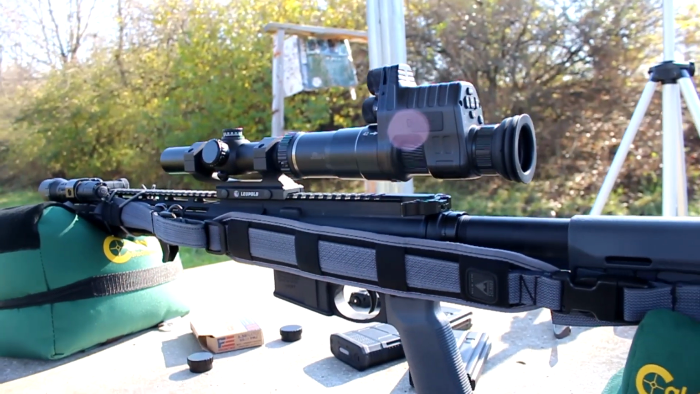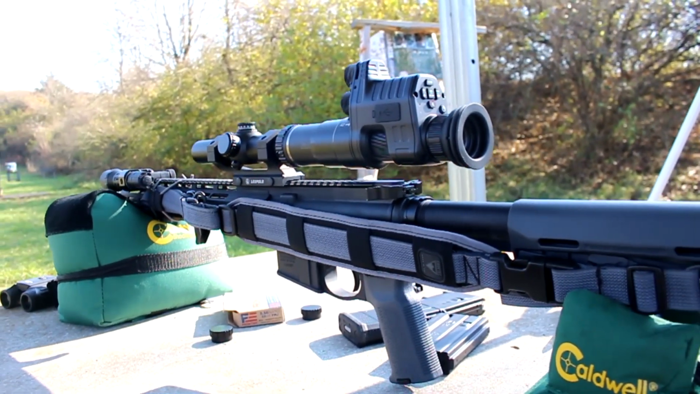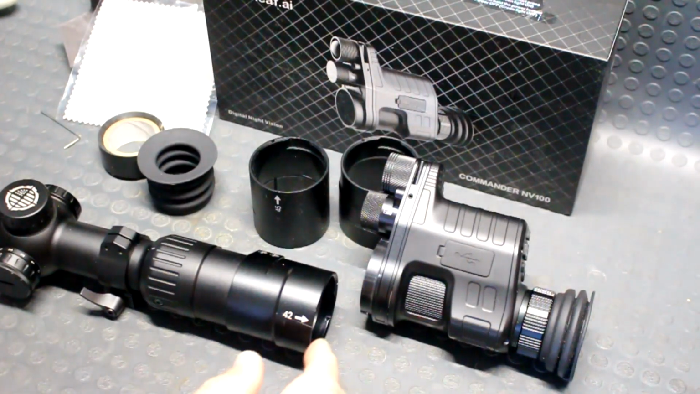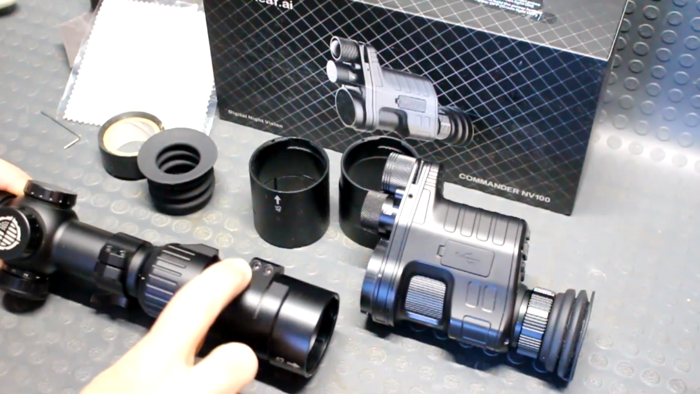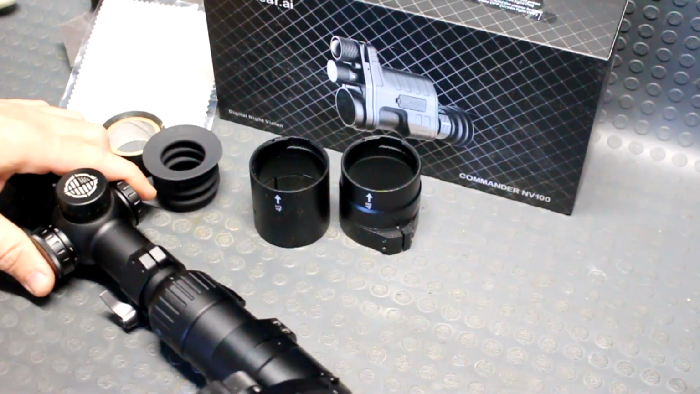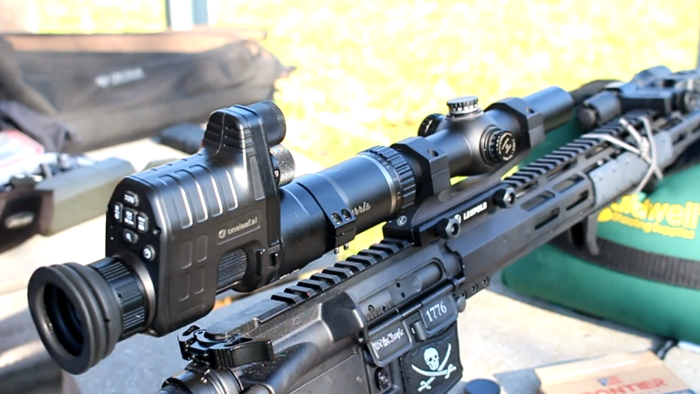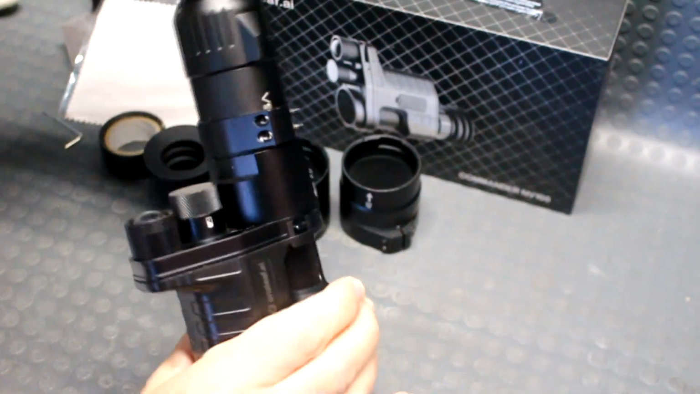All right, let's get right down to the coolest feature of this monocular, which is mounting it to your rifle scope. As you can see, it is doable by these adapters that they sell, which are held in by 2 Allen keys, and all you do is insert it onto the back end of that adapter, give it a little twist, and it locks right into place with a solid click.